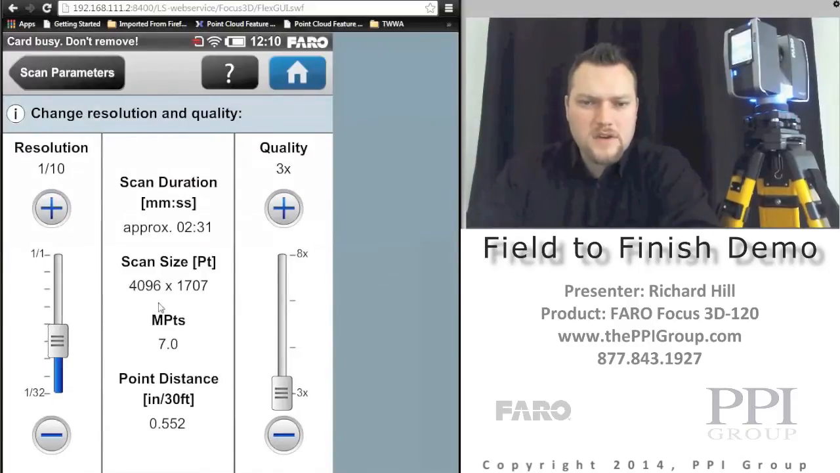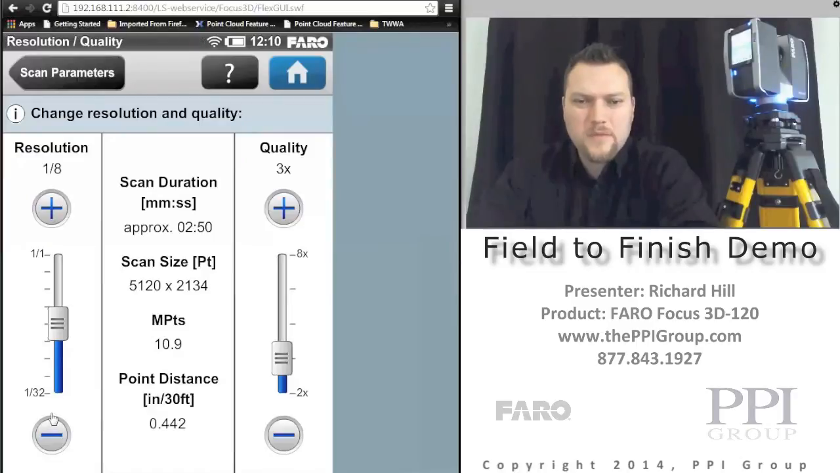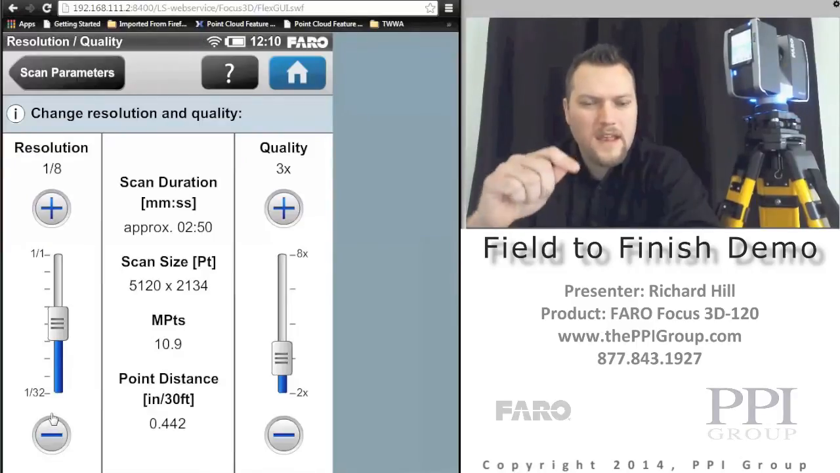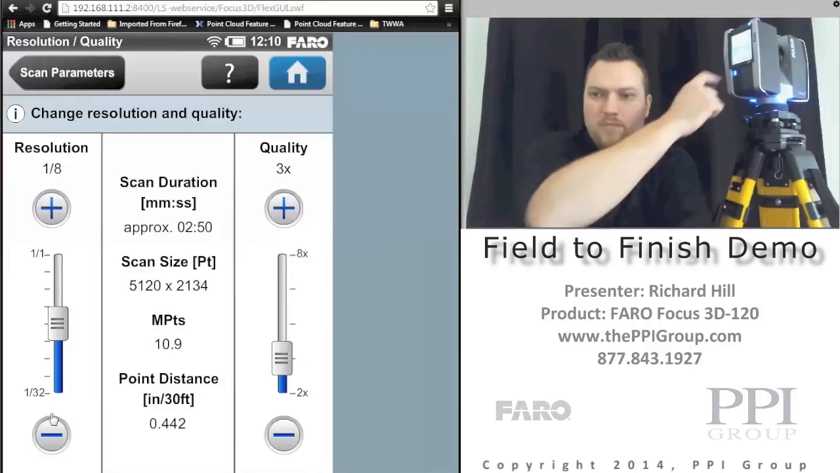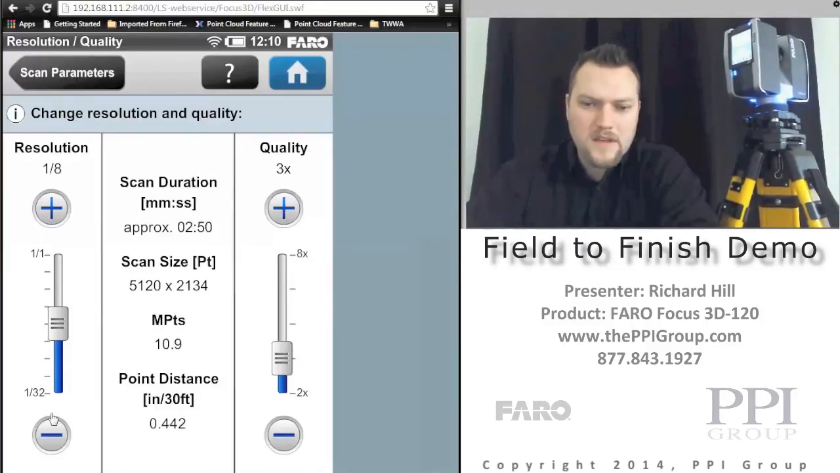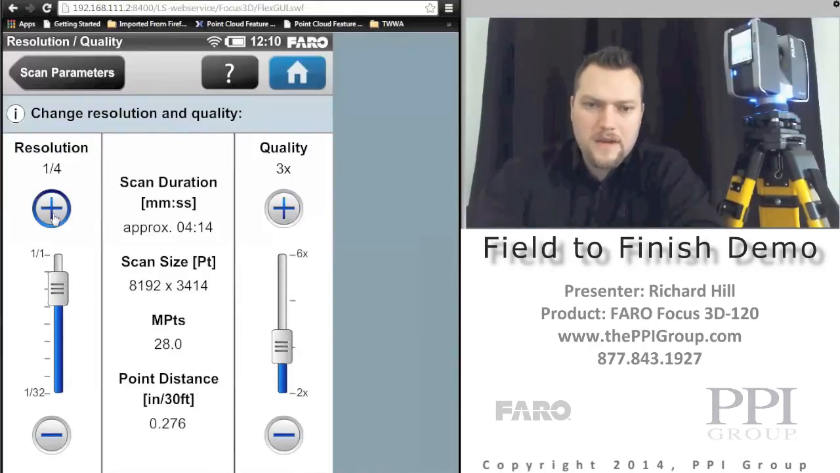So as far as the resolution goes, the actual point spacing, point density, we can just hit the plus symbol or the minus symbol on the screen, and everything that I'm clicking on the computer now is as if I was on the screen pressing the button up here. So you don't require the computer whatsoever. I'm just showing the capability that you can utilize it as a remote control if you want to. So we can bump our resolution up or down.